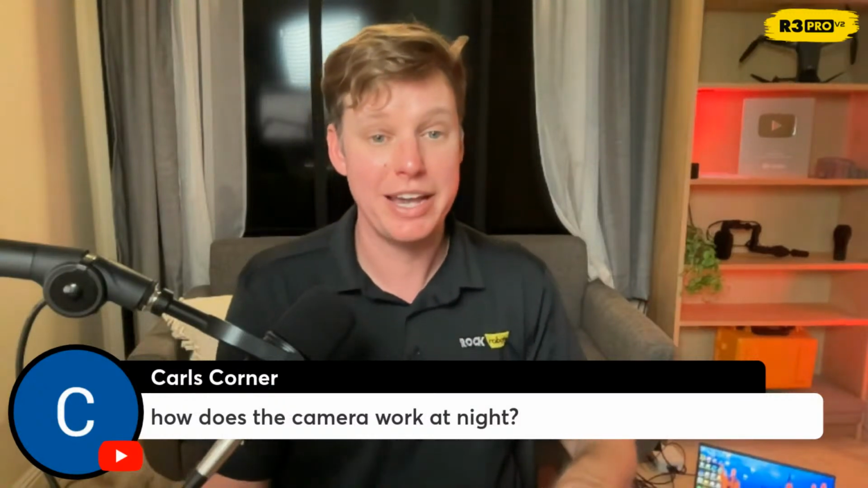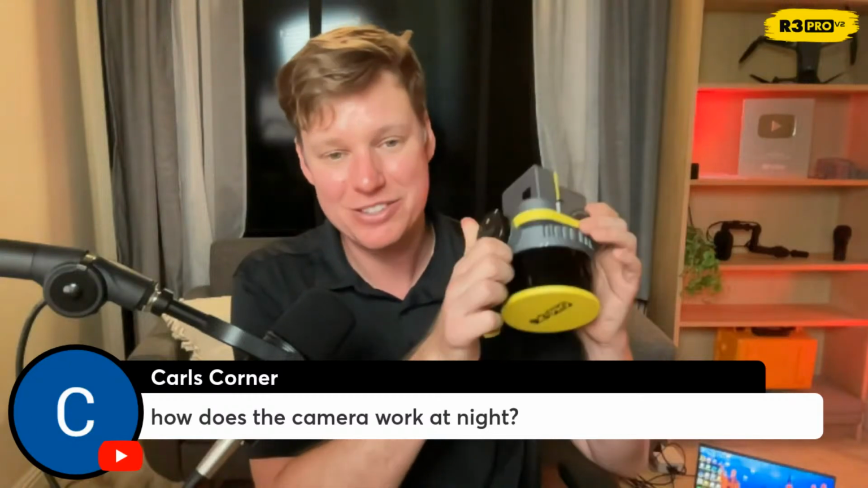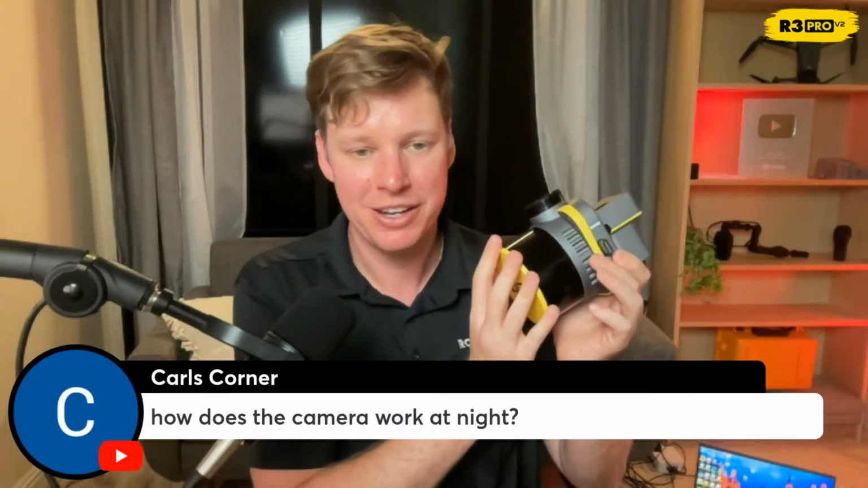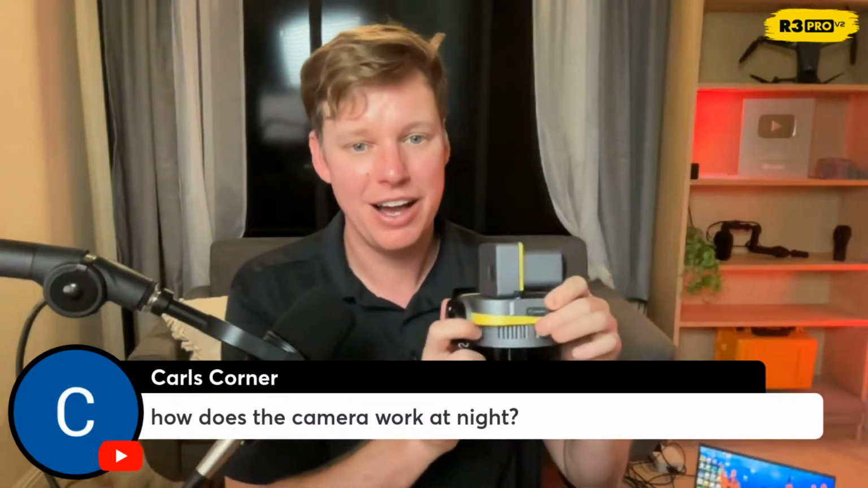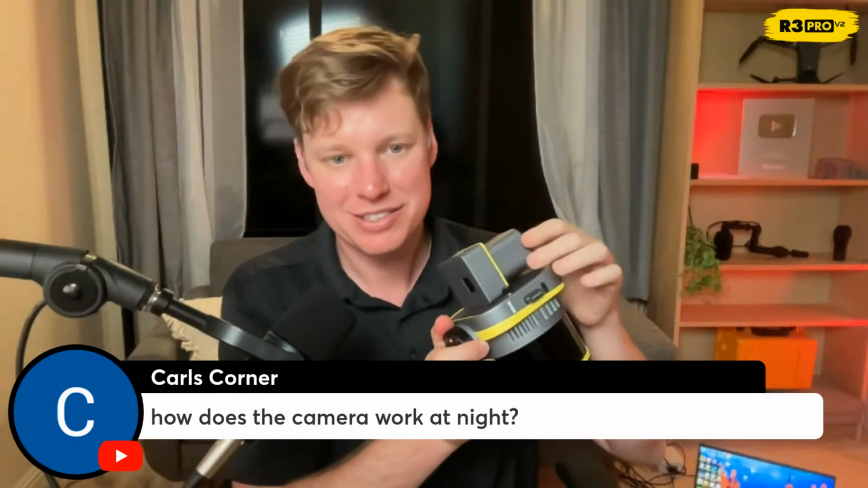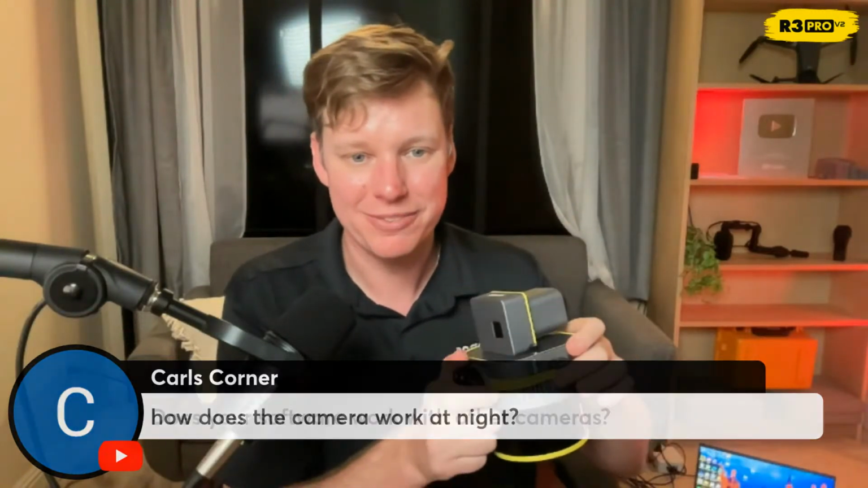How does the camera work at night? This camera works great at night. So the laser, no problem. It's an active sensor. It makes its own light. Technically speaking, it would work better at night. The 26 megapixel camera does not work at night. It's got low light performance, but definitely not in the dark.